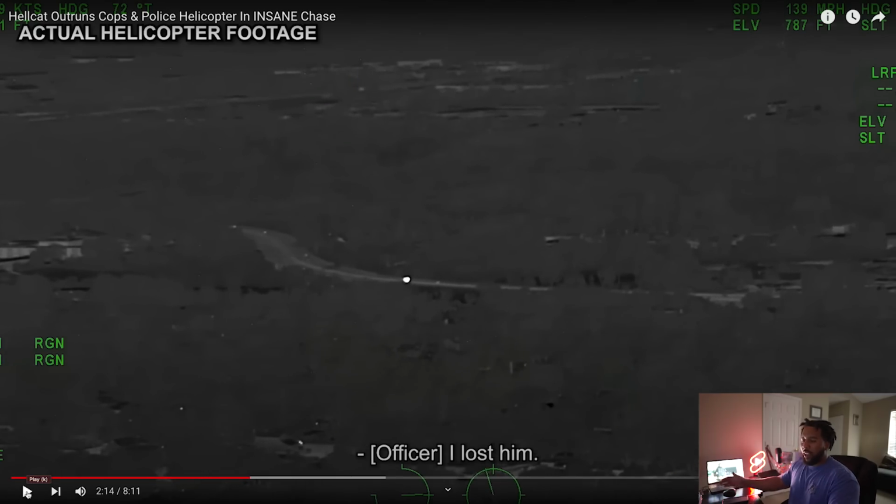Now look at this view right here. What stands out to you? This right here. What is that? That's the Dodge Challenger Hellcat.